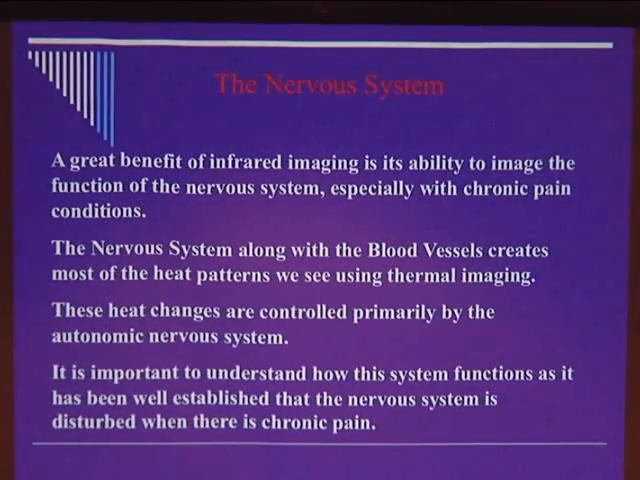So the benefit of thermal imaging is we can image the function of the nervous system, especially in chronic conditions. We can determine by heat or cold, coupling it with a history or physical examination, the presence or absence of sympathetic dysfunction.